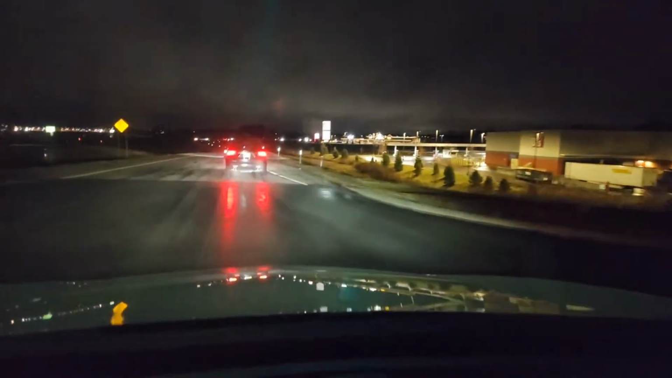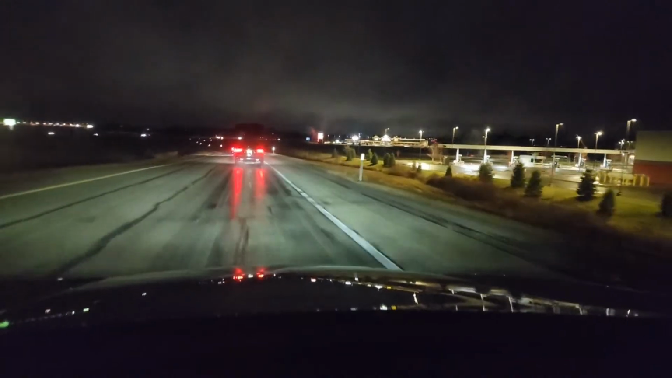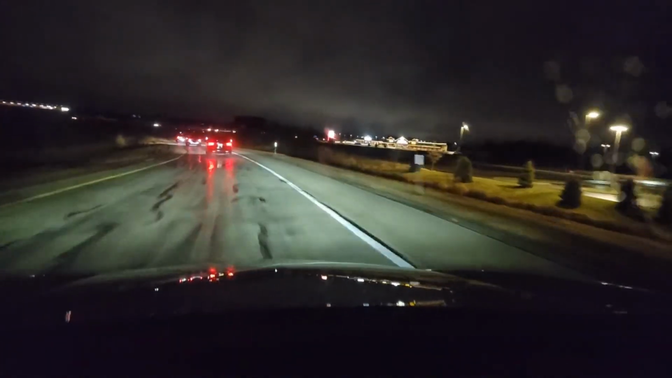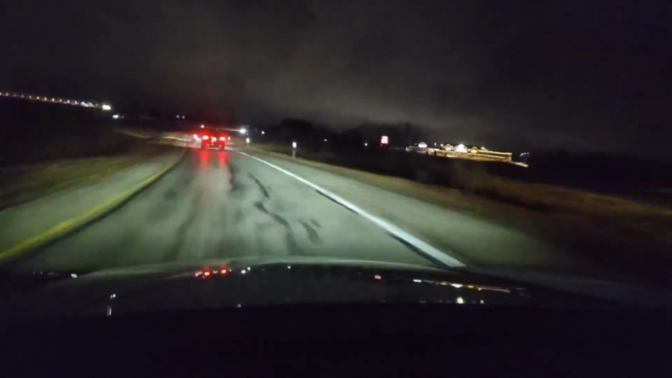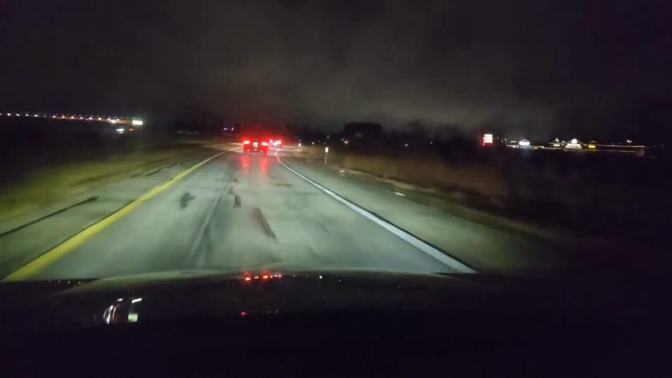So we'll go across. I'm at about 38. It's a little clearer, but I'm still going to take my time.